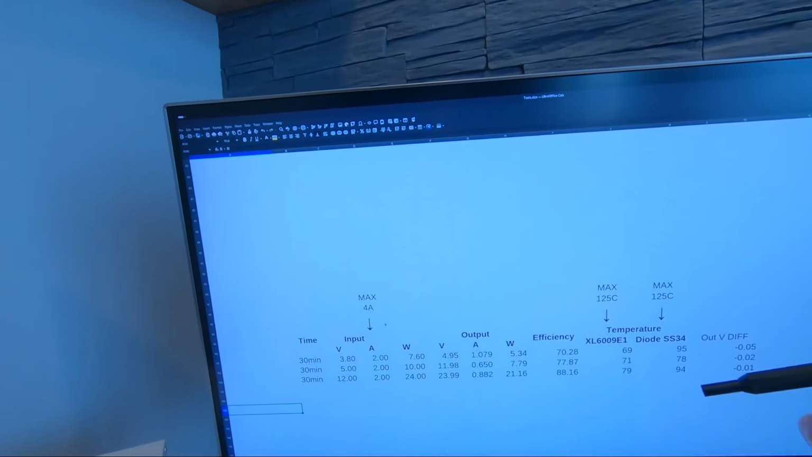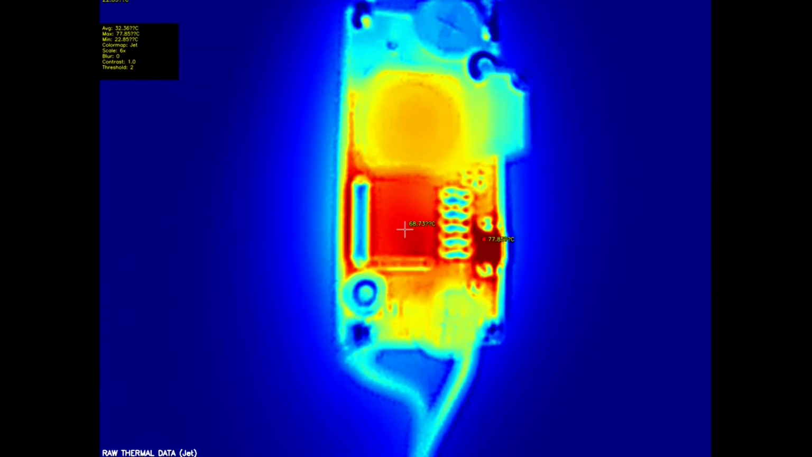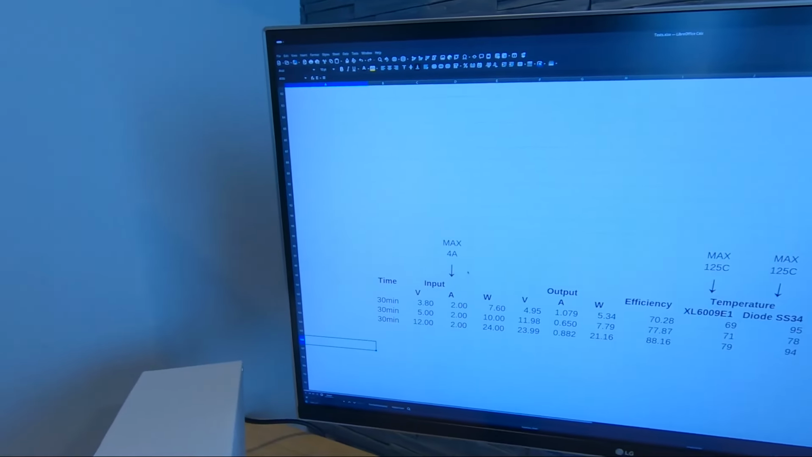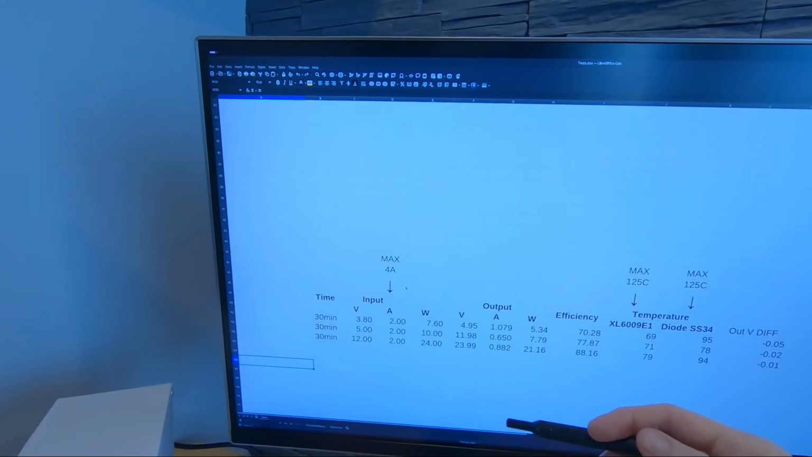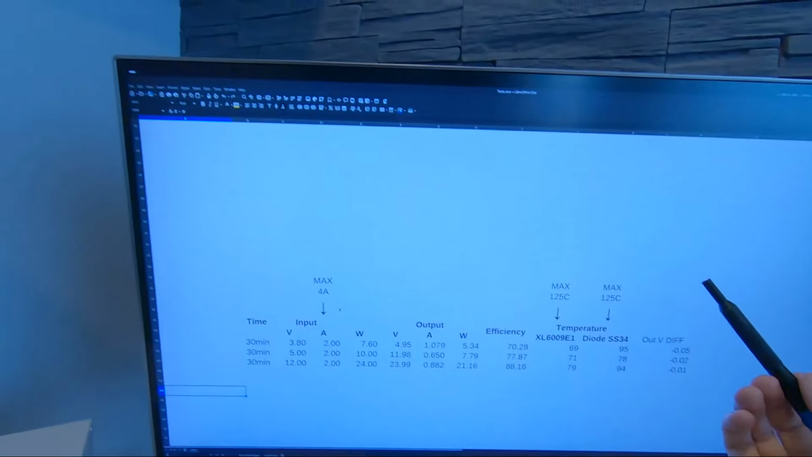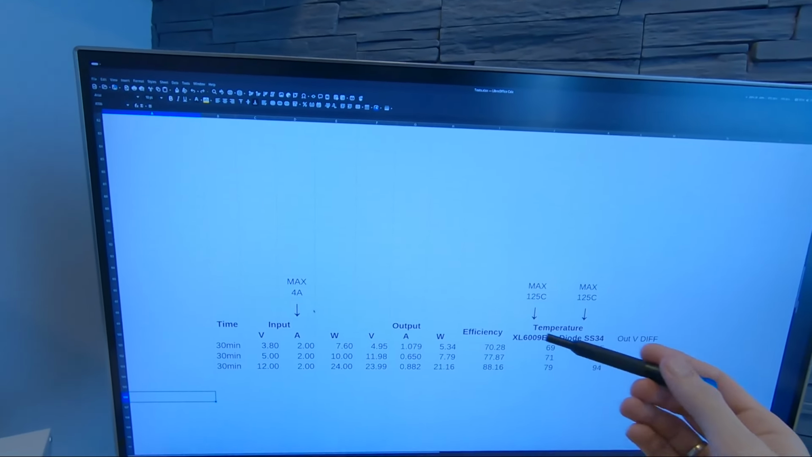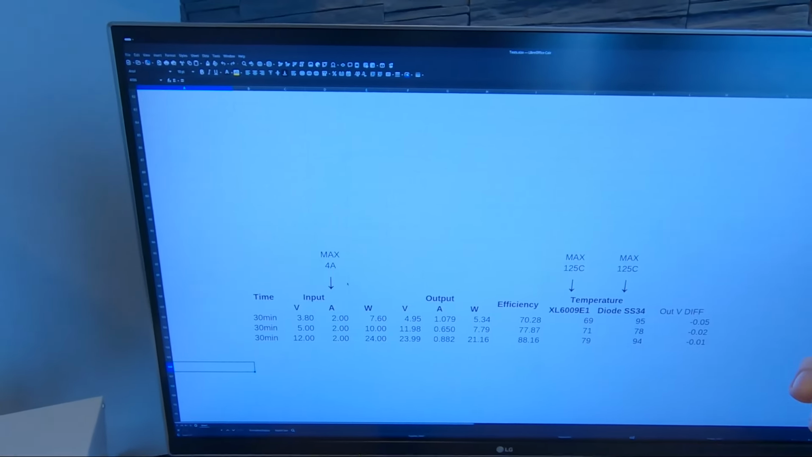On a 2 amp limit on the input side, 3.8 to 5 looks good, 5 to 12 volt looks good, and 12 to 24 looks good. All the temperatures and the voltage, there is no drop, so 2 amps is totally acceptable. The efficiency is, yeah, more or less.